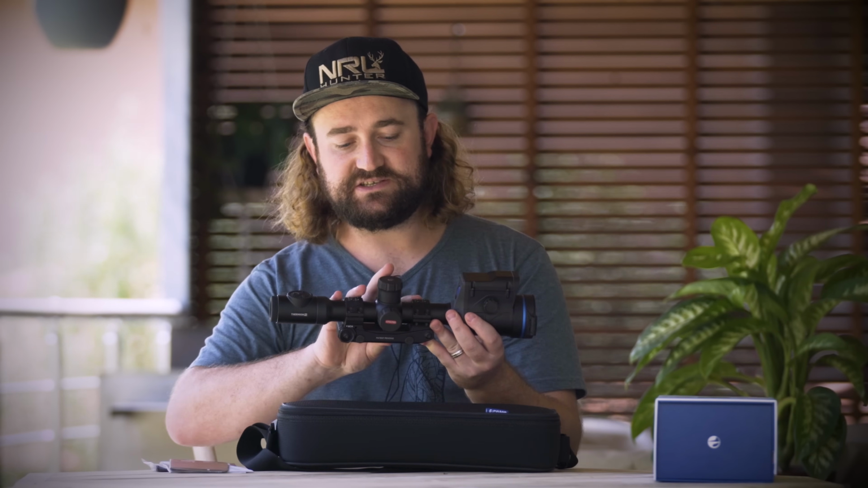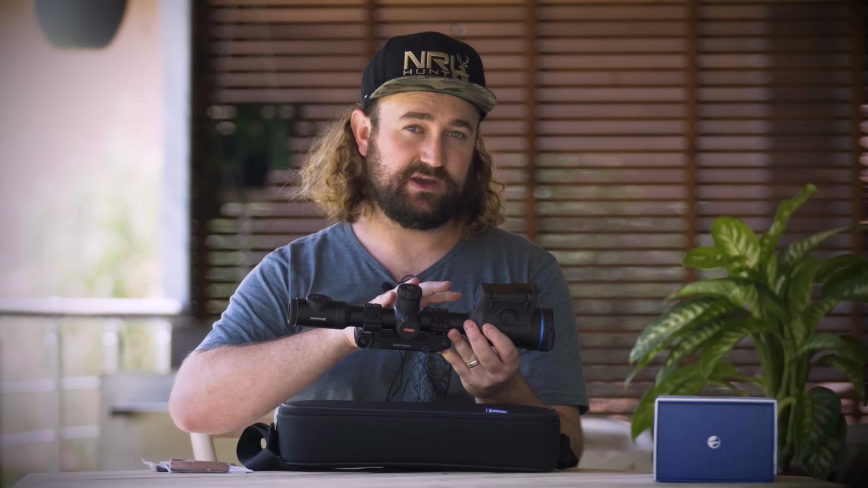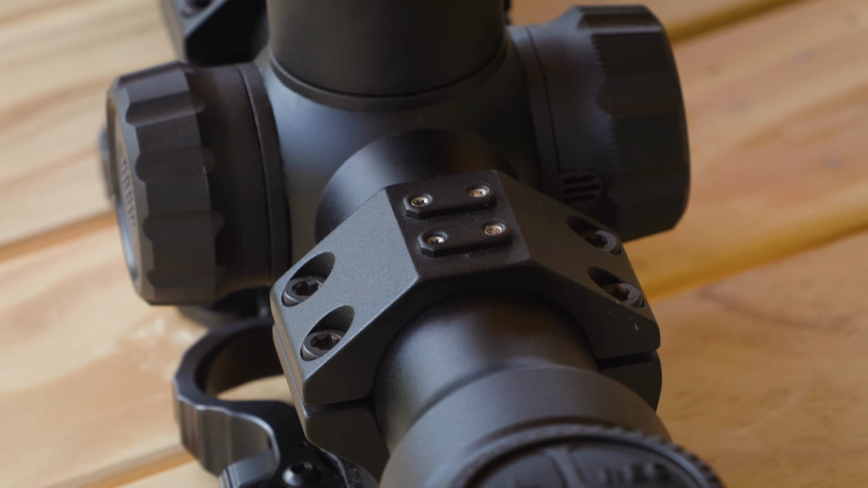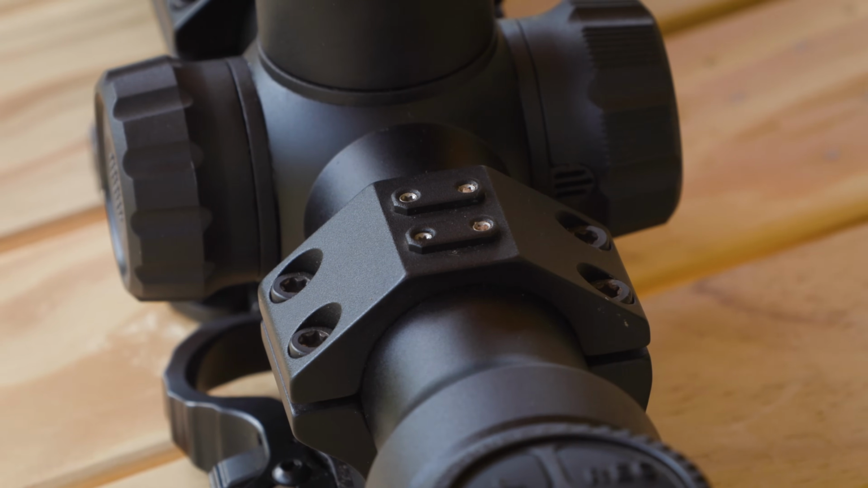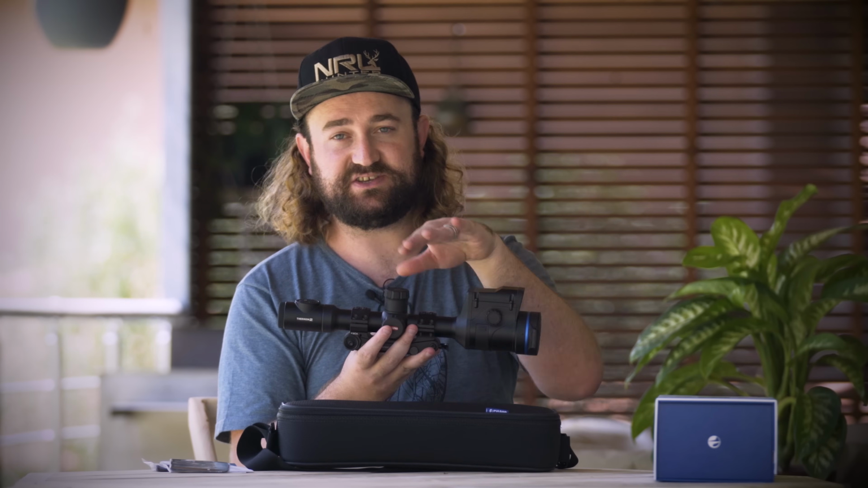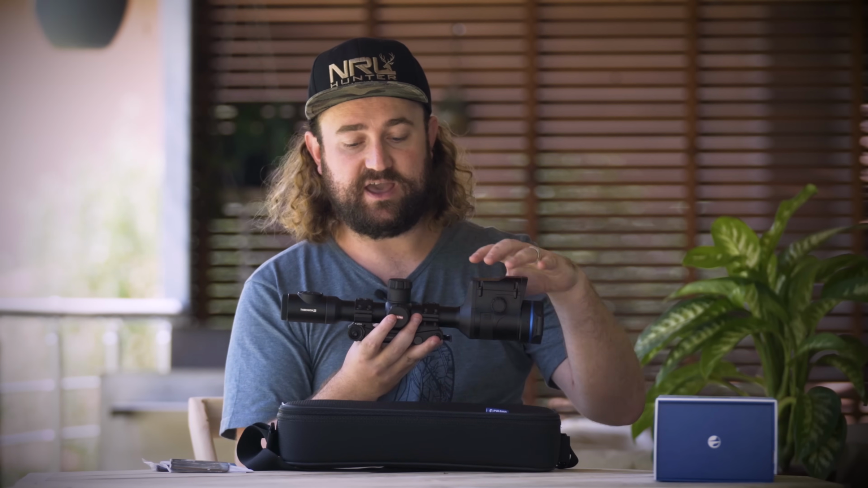But the most important reason that they've done this is that you can use aftermarket 30mm mounts. The reason this is great is because there's so many aftermarket options that allow for different mounting heights, allow for the opportunity to actually tilt your scope, which on a digital scope allows you to center your reticle and not have your reticle right at the bottom of the viewfinder, which is really helpful. And obviously you can set your cant as well and move the scope forward and backwards in these rings.